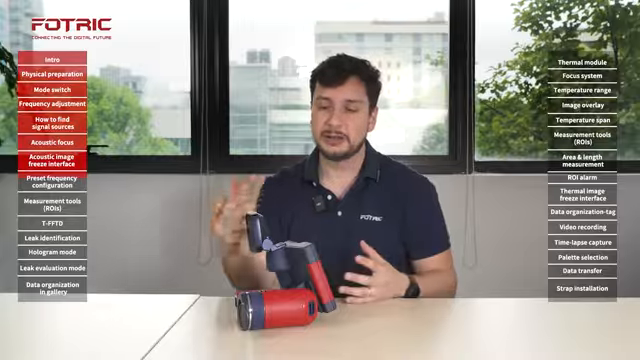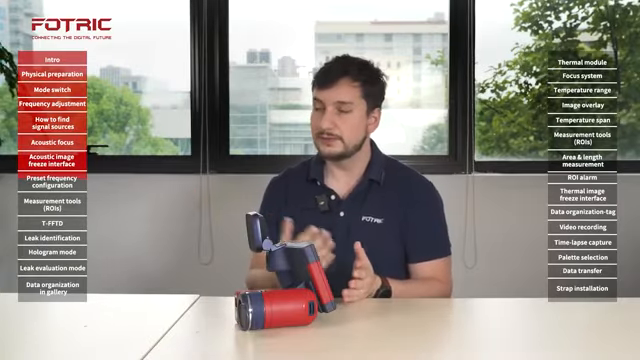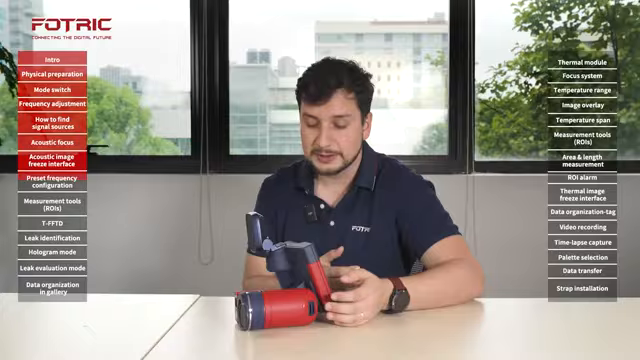Another important part of evaluating the type of problem that you're identifying with the acoustic module of the camera is setting up properly the frequency of power in the given country where you're doing inspections. Right now I'm using a system that works on 50 Hertz. But if the frequency is not properly set up, the AI on board won't be able to detect what type of problem it is picking up. So let me show you how to do that.